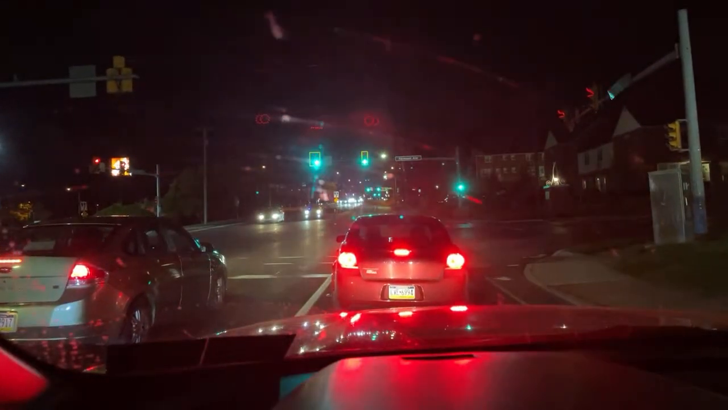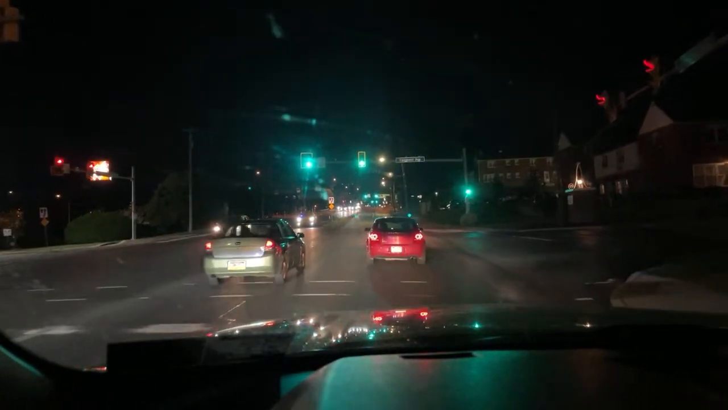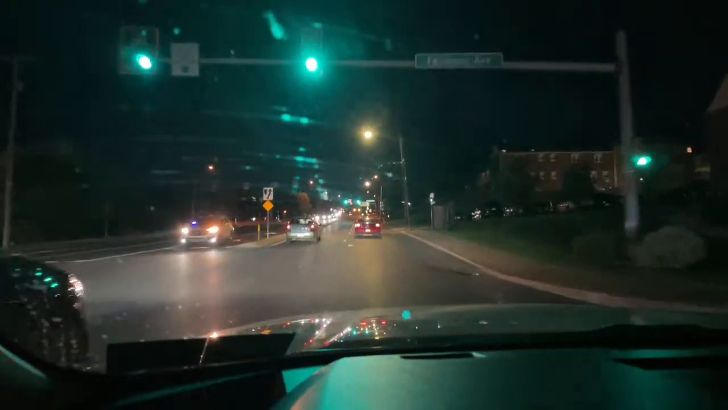Hey, County 804. 804. All units are busy. I have an MVA, negative injuries, in the parking lot of the Sunoco at 2304 MacArthur Road. Oh, that's right up here on the left too.